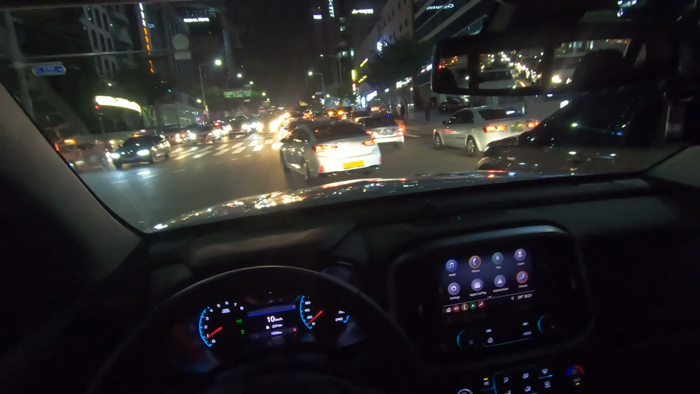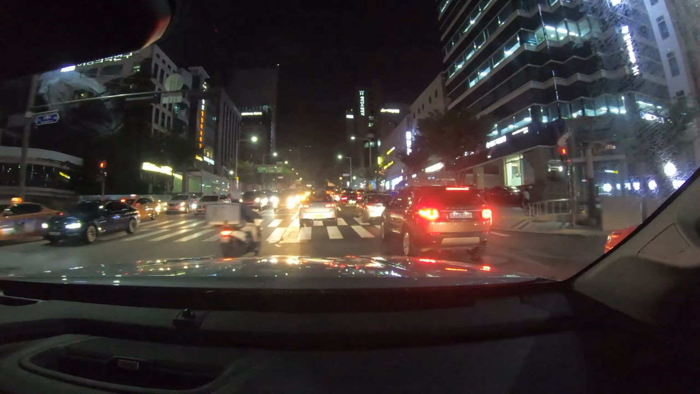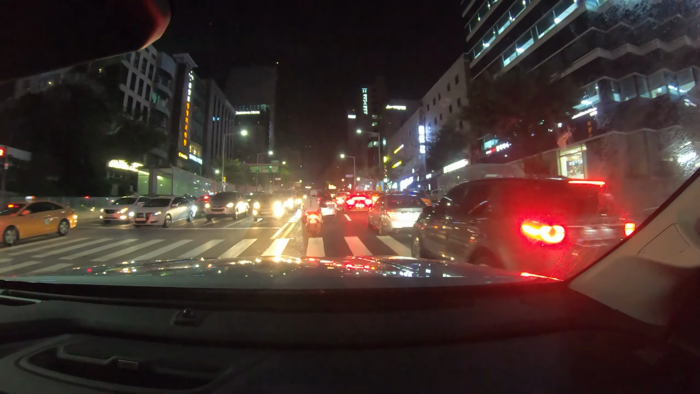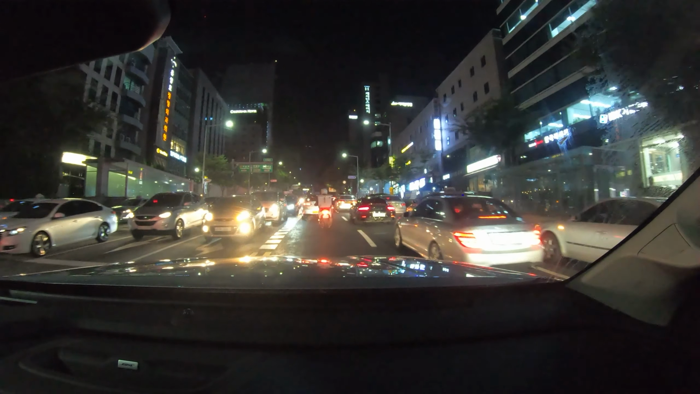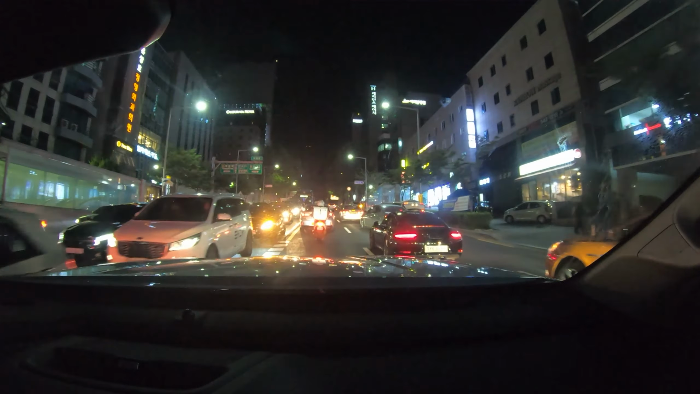So yeah, some of you wanted to see traffic. Here it is. It's a little bit jammed here. We have lots of Porsches, lots of Hyundais, of course.